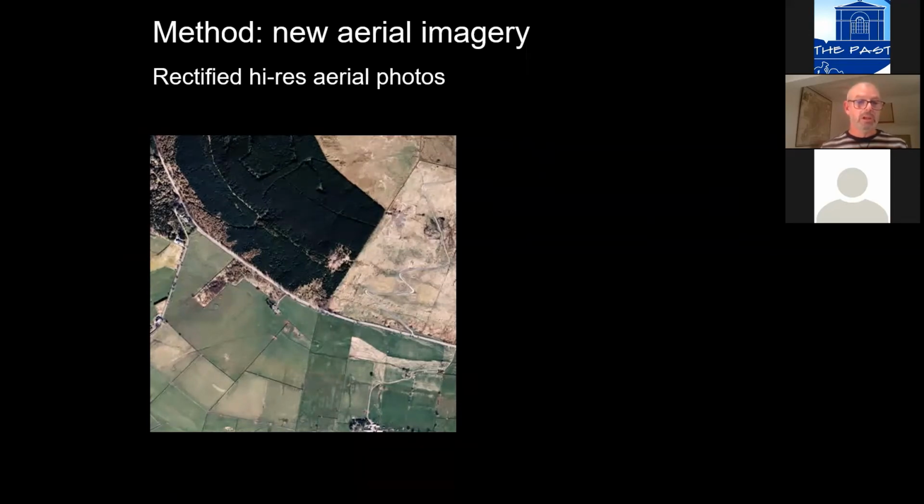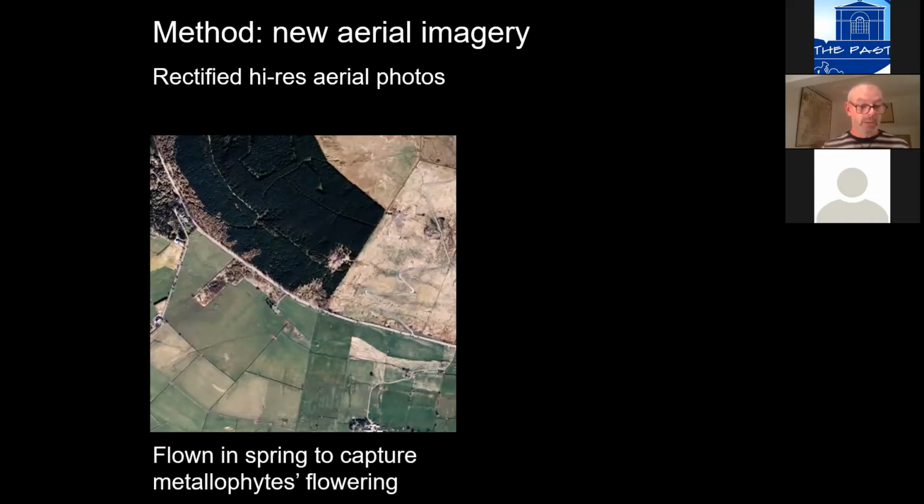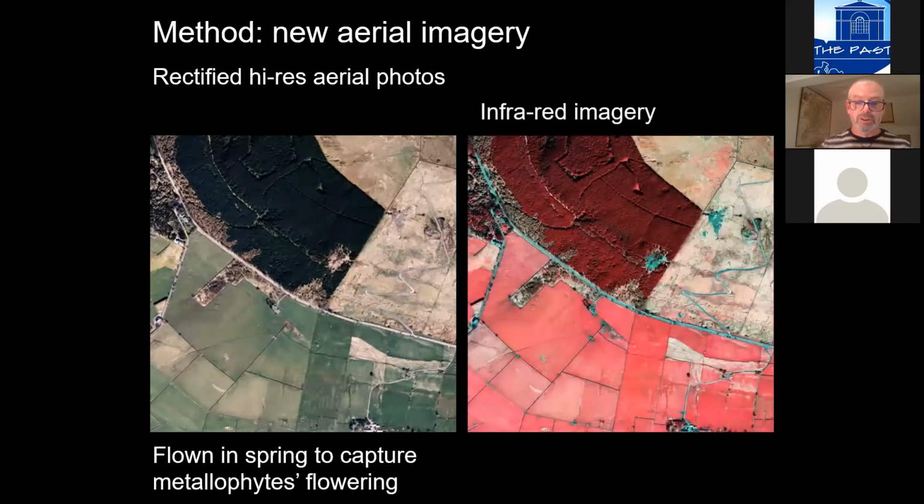It was just conventional high resolution vertical color aerial photography, and it was flown in the spring because we discovered that many of the metallophyte species have white flowers, which if you screen the images, you can detect the extent of these plant communities. You can filter that out and pinpoint them on the ground just through using the photography remotely. We also commissioned infrared imagery, and as you can see, this shows up a lot of the same stuff, but also some things in different ways that make it easier to understand sometimes.